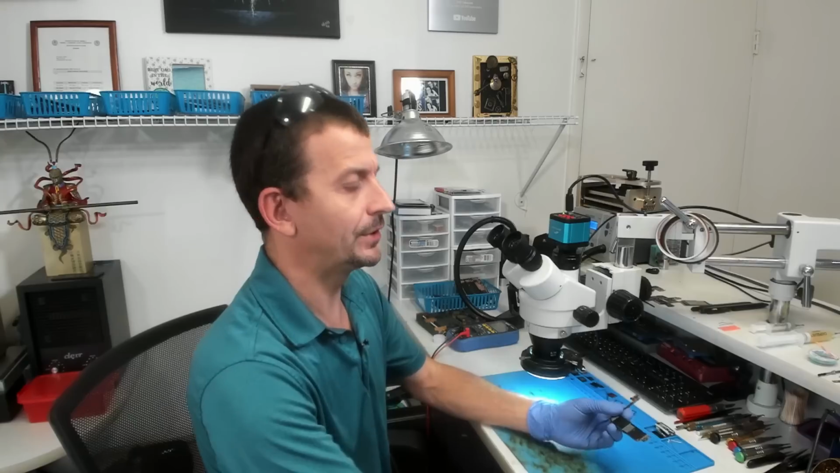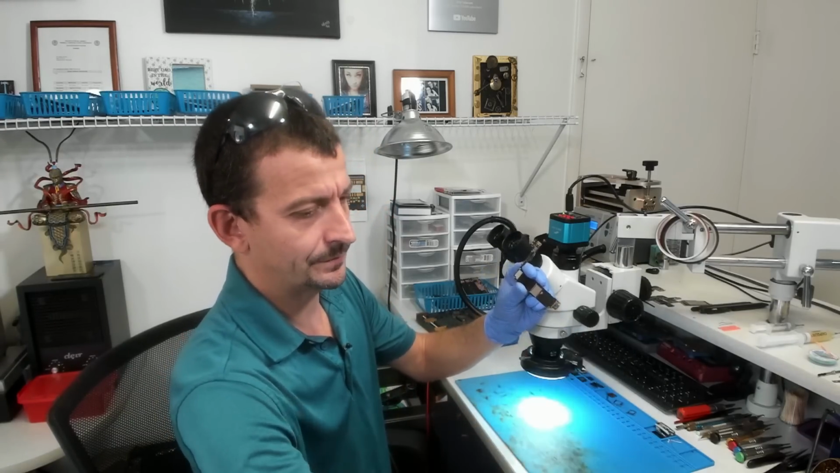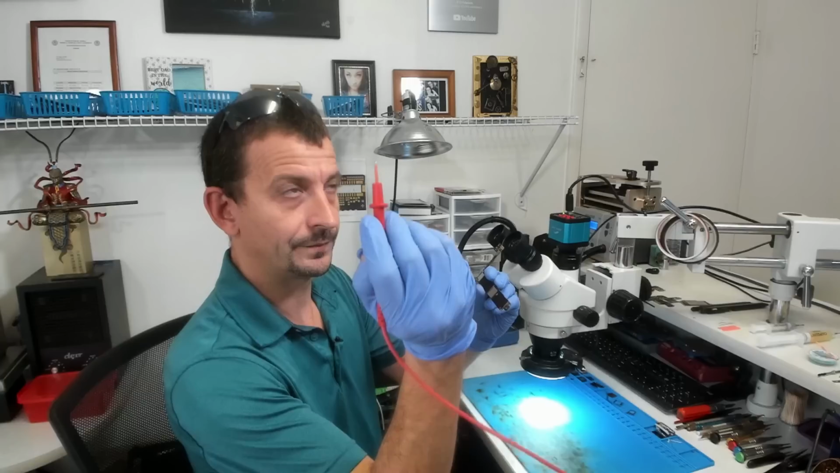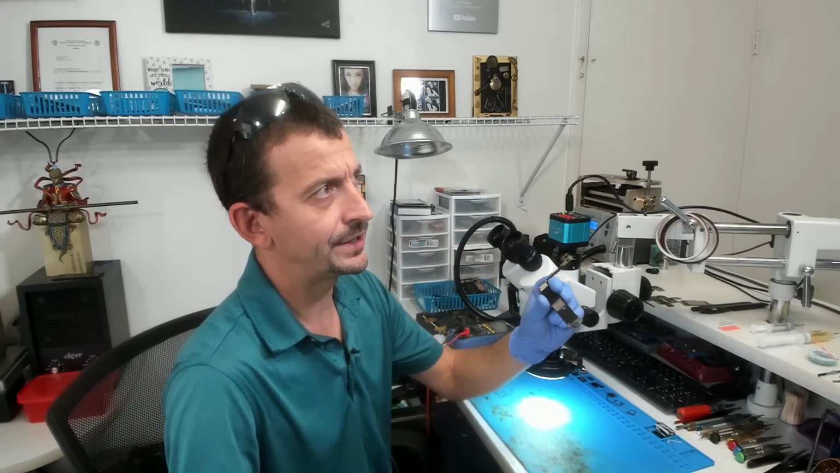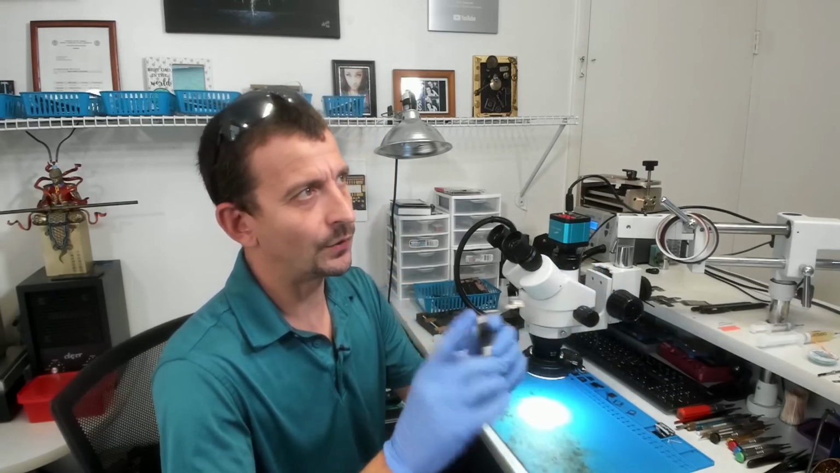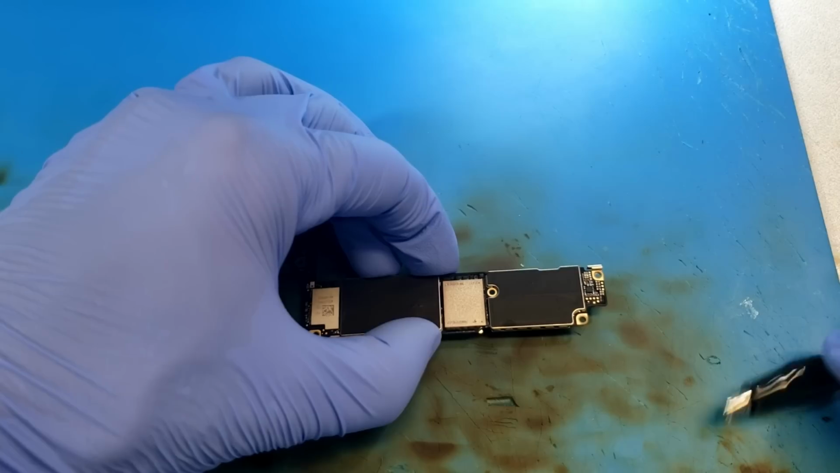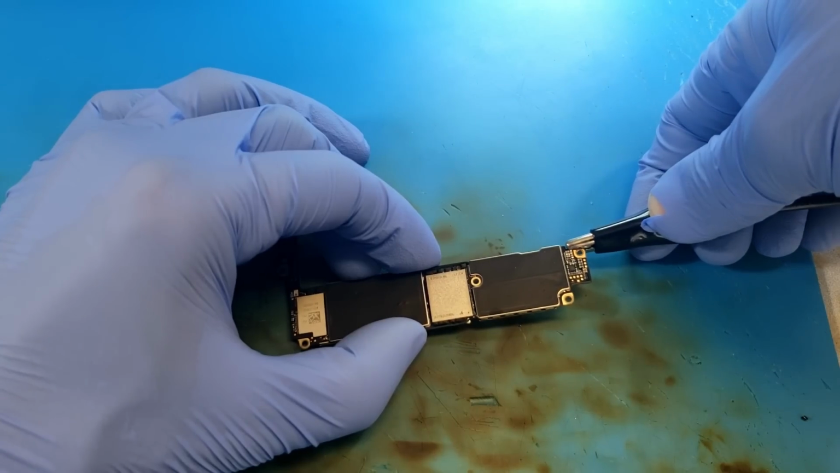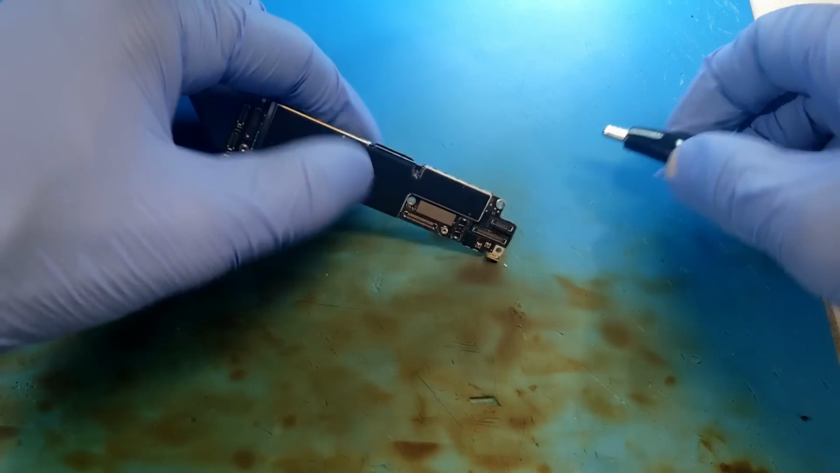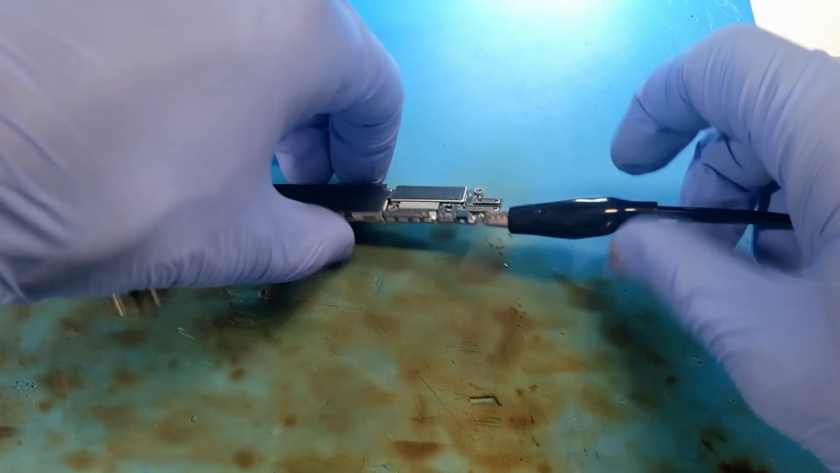So what I'm going to do, I'm going to hook a ground clamp up to the bottom of the board, and I'm going to use just a multimeter probe hooked to the output on my power supply to probe around. While I'm doing that, I'm going to look at it with a thermal camera, and that's going to tell us right away exactly where the short is on this board. We'll just make it nice and easy. So for our ground, I'm just going to clamp this thing right here. That makes for a nice safe spot to hook ground.